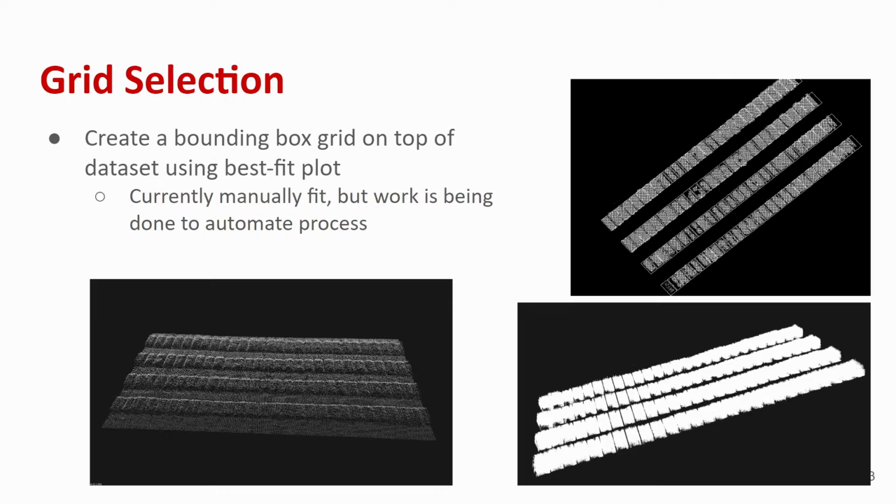We currently manually fit the grid over the plot, but are working on automating this process. On the bottom left, we have the initial point cloud map. The top right shows the best fit plots.